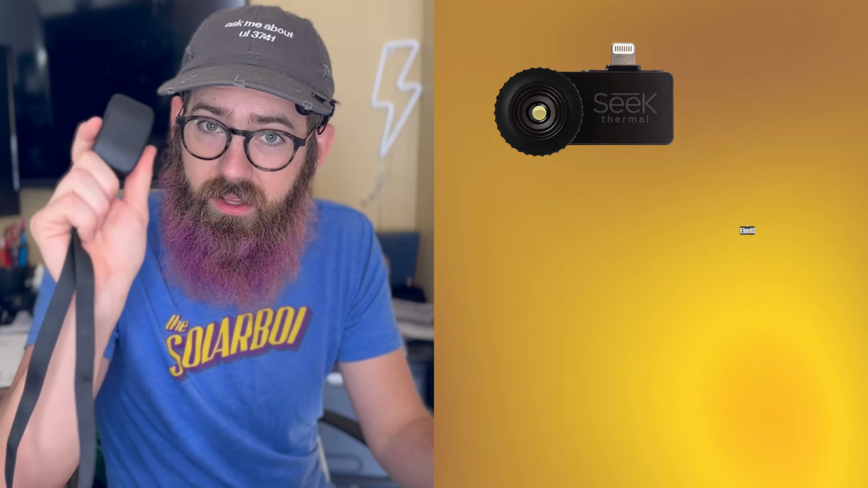There's roughly 3 categories of thermal imager that you're looking at. There's way down at the low end, the consumer grade ones. There's sort of the middle prosumer type of cameras. And then there's really high end, like the really pro stuff, which can go anywhere from like $2,000 to $10,000 or more. You'll see a lot of people talking about the ones that you can plug directly into your phone.